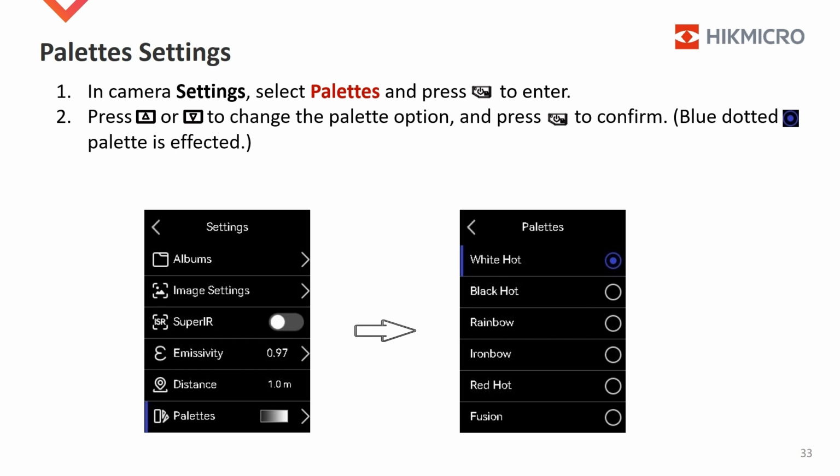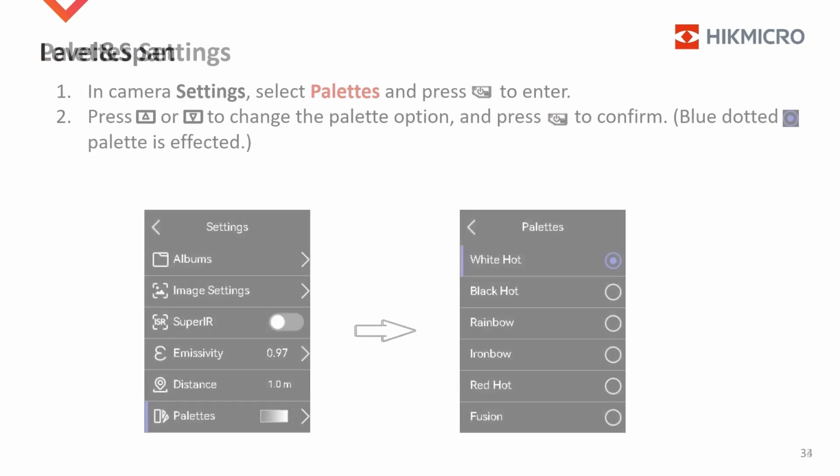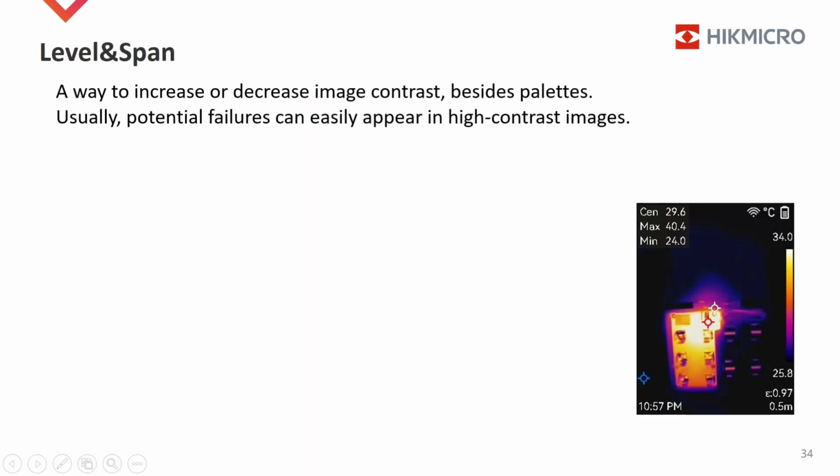Only one palette option can be used at a time. The blue dotted button means the palette in use. Changing palettes is an effective way to increase or decrease the image contrast. Another way is to use the level and span function.